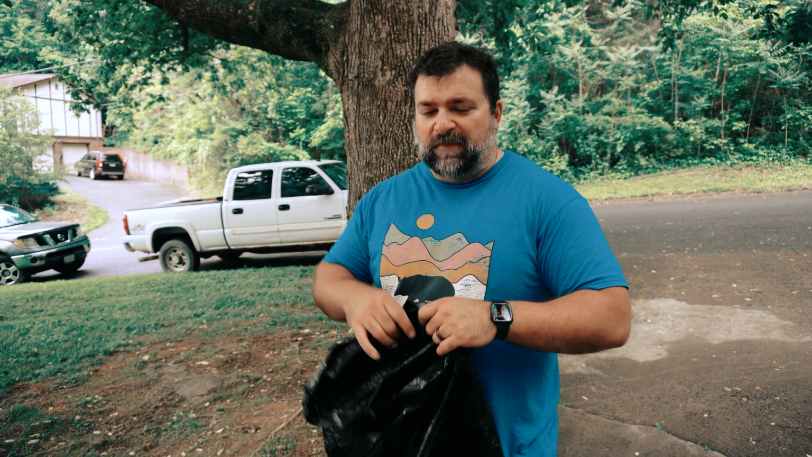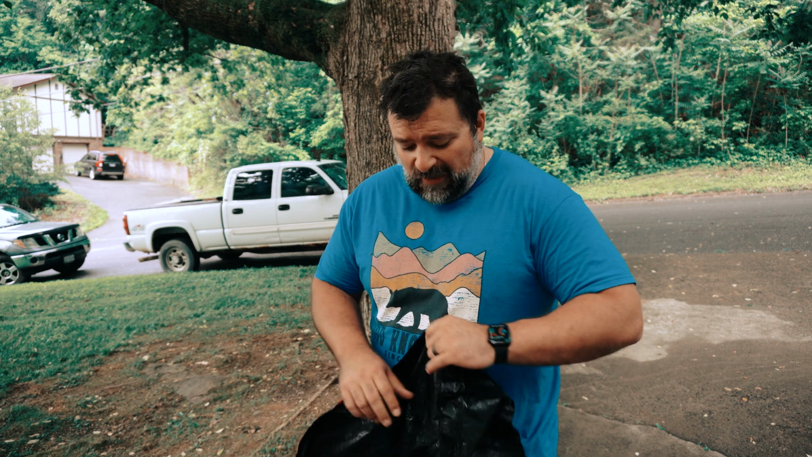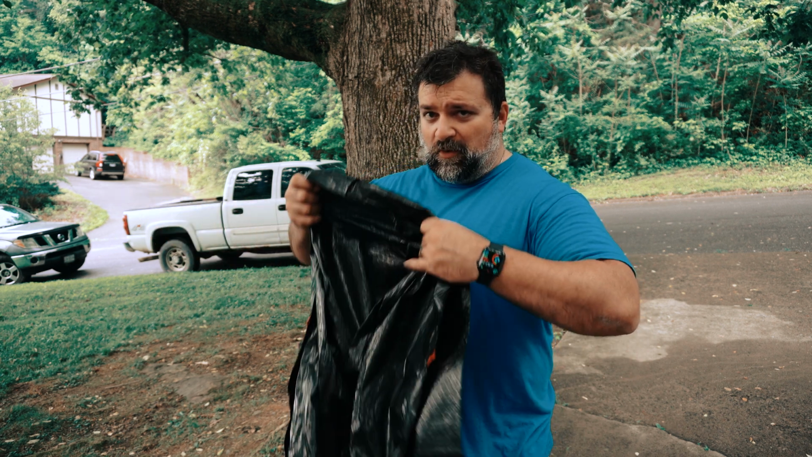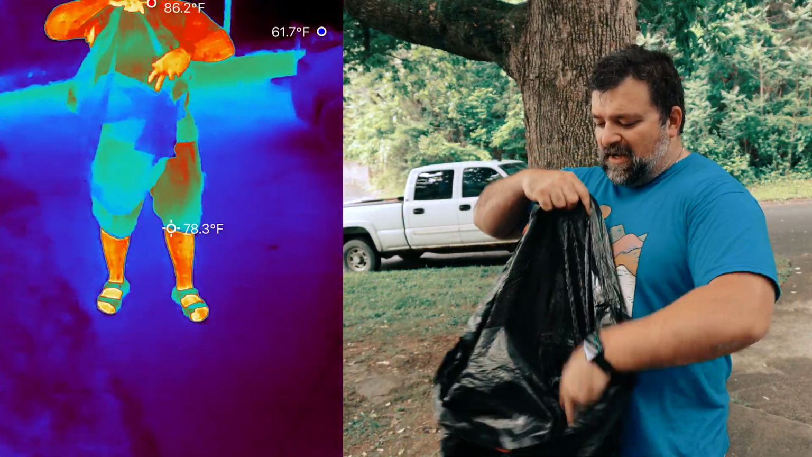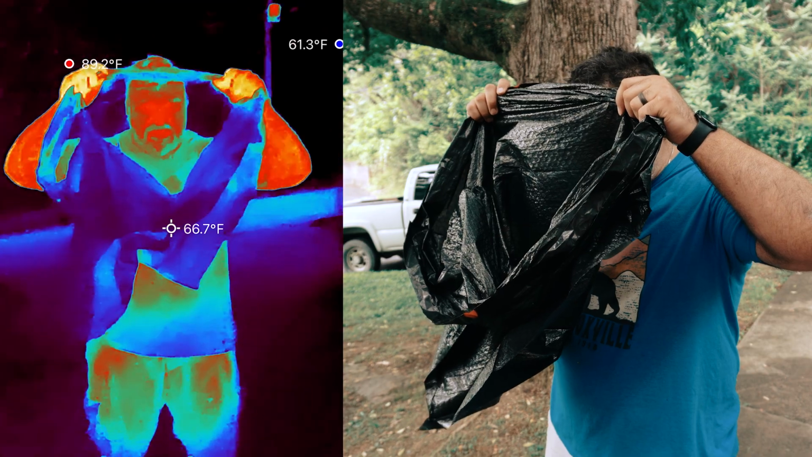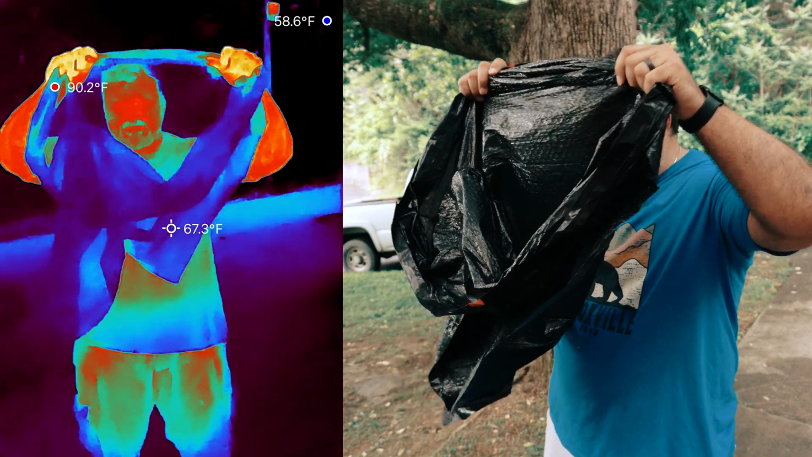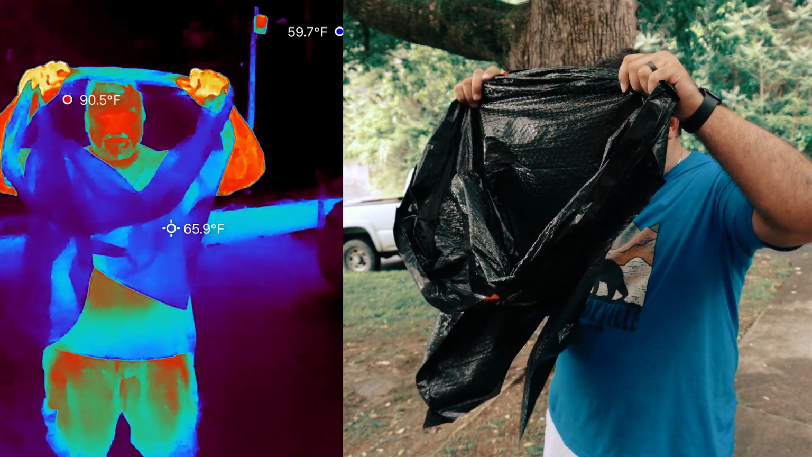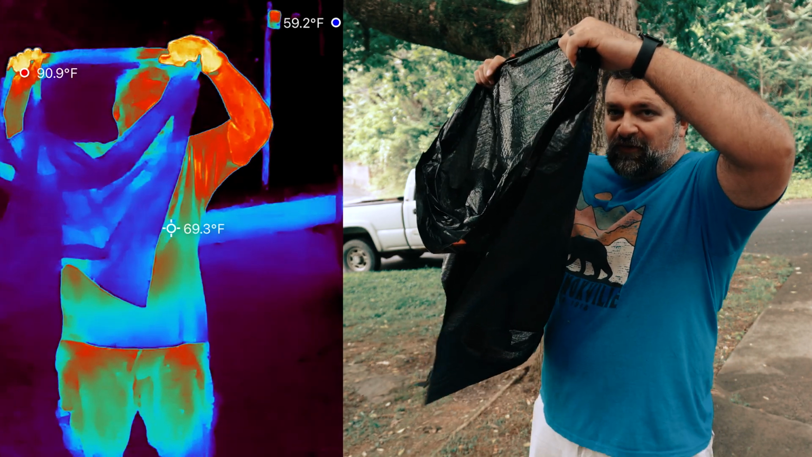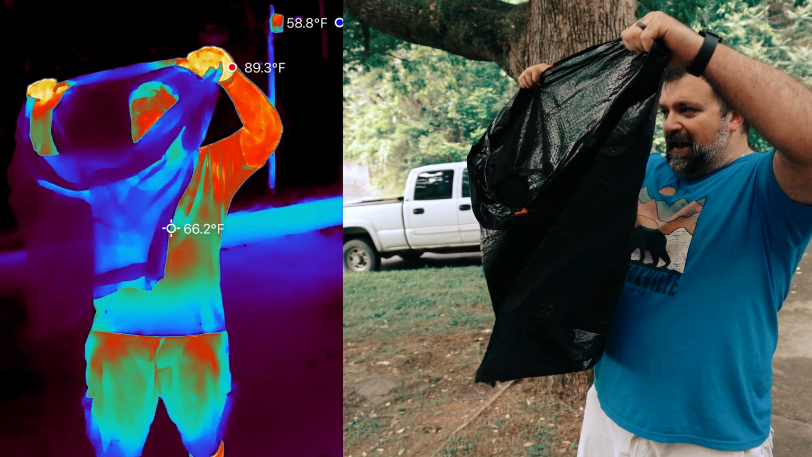All right, so the last thing I want to test is somebody did a video saying that you could see with thermal through a black trash bag. Now, what I noticed is that they actually cut through it. So if you want to bring your thermal camera here, I'm not going to cut through it, but rather just hold up one layer of it. Can you see through this? I can actually. It looks like you cut a hole in it. Yeah. So if I hold just one layer of the trash bag here, you can see right through it.